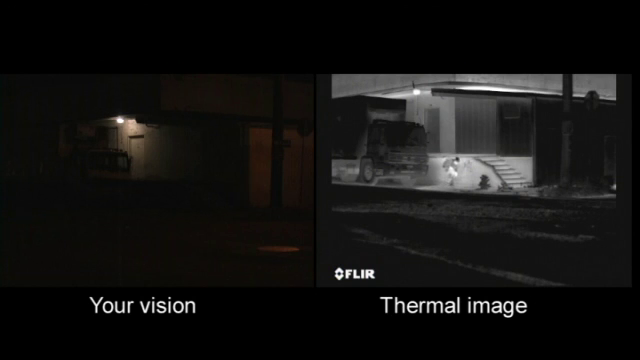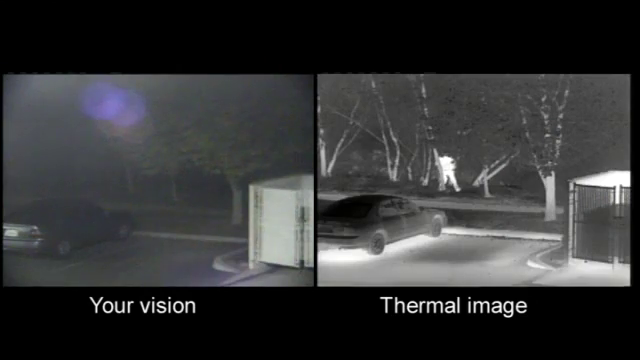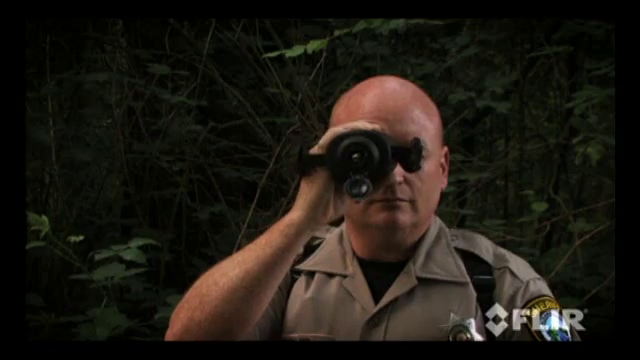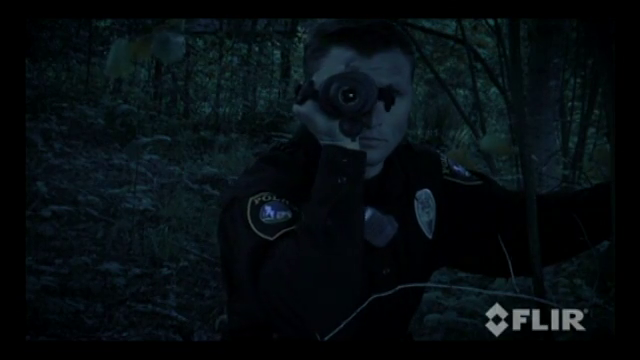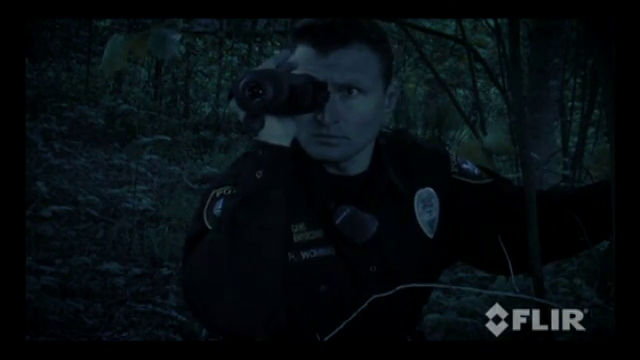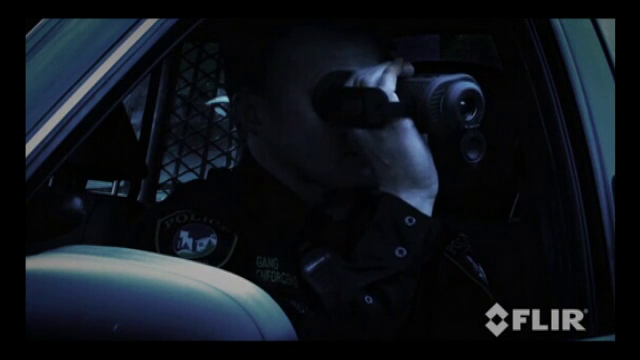Thermal cameras help you to see people hiding in the shadow or in thick foliage. They see suspects sneaking around dark parking lots. They're also effective search and rescue tools. In full sunlight and in total darkness, they allow officers to scan large areas quickly and locate people before they can come to harm. But why would you choose a FLIR H-series thermal imaging camera?